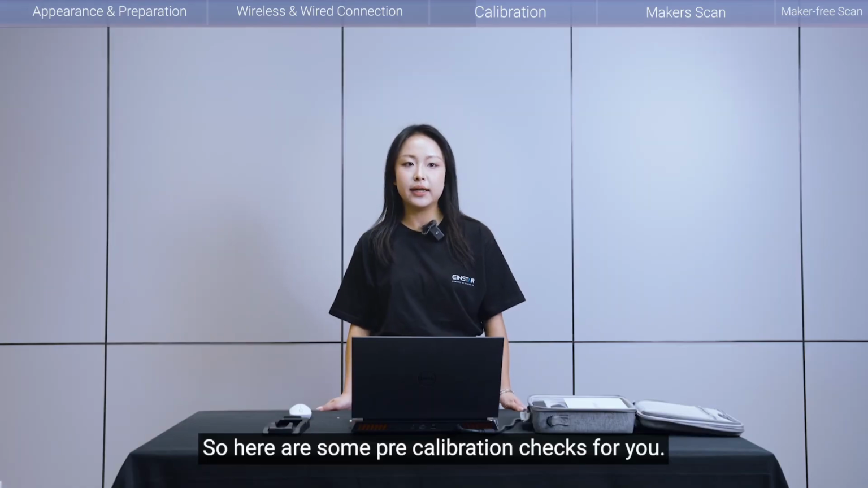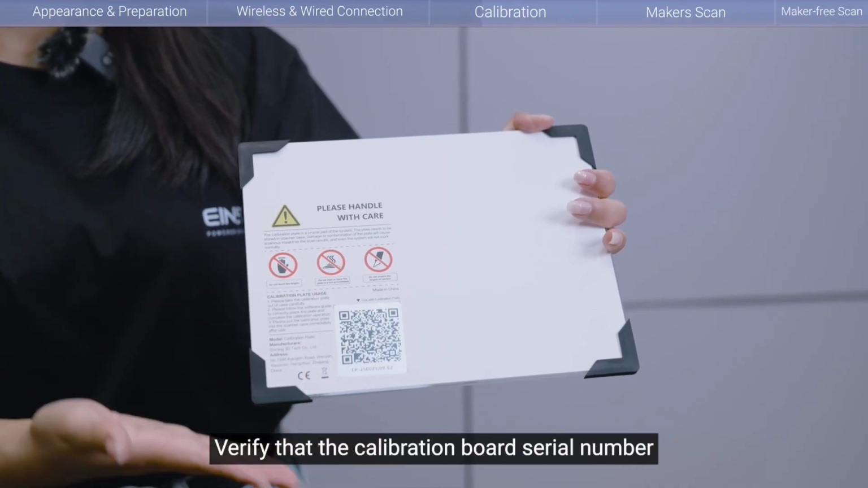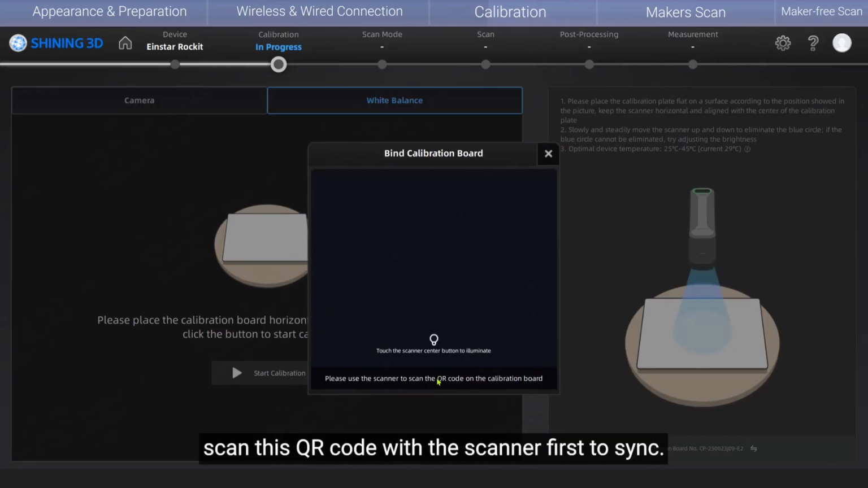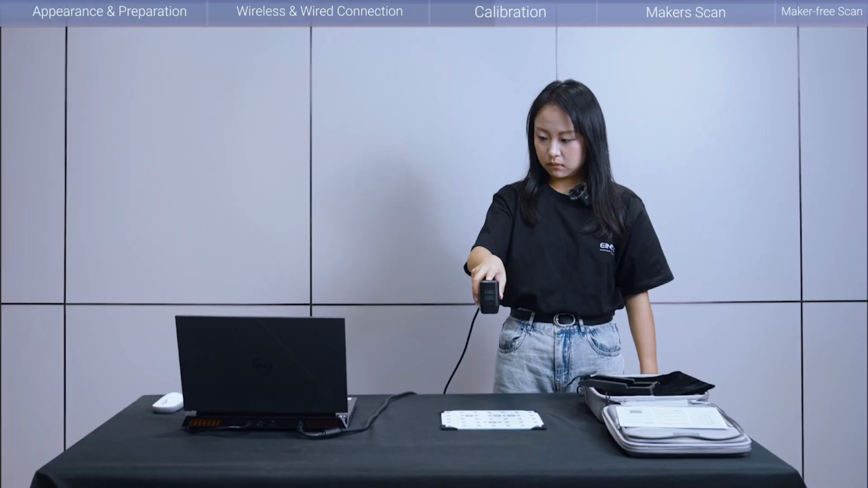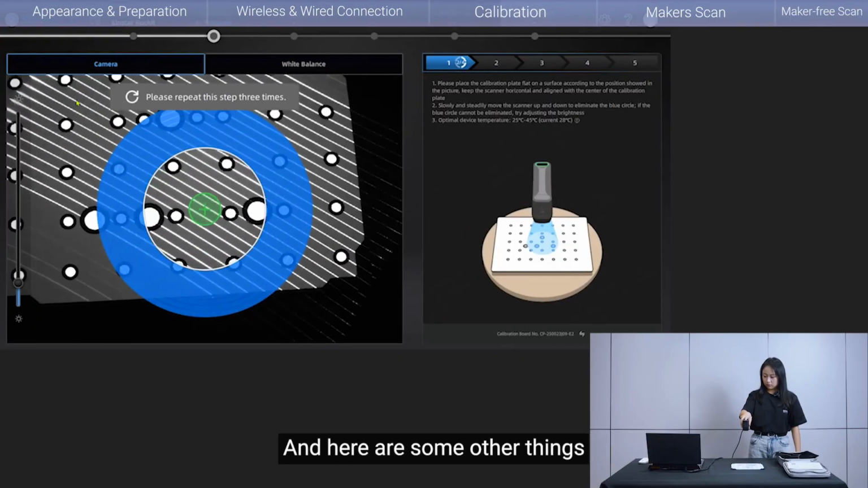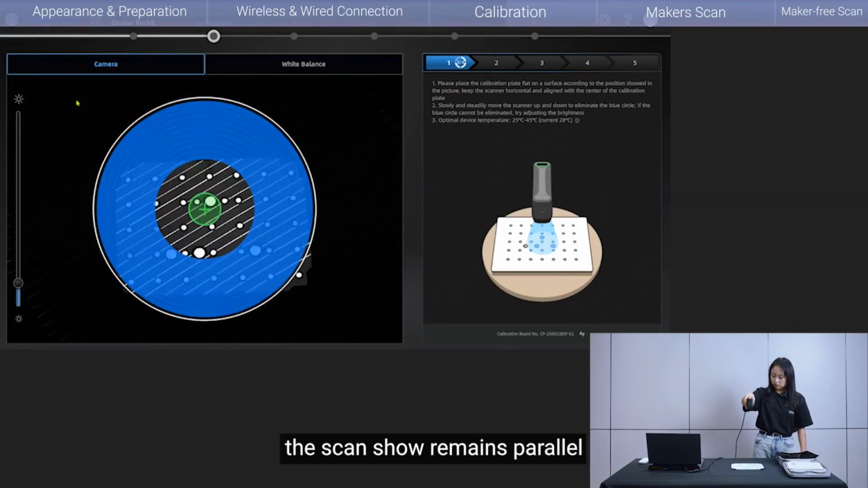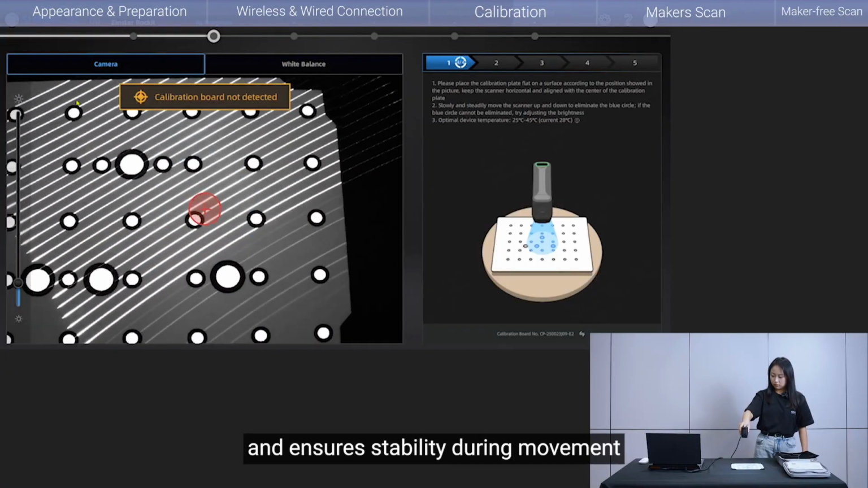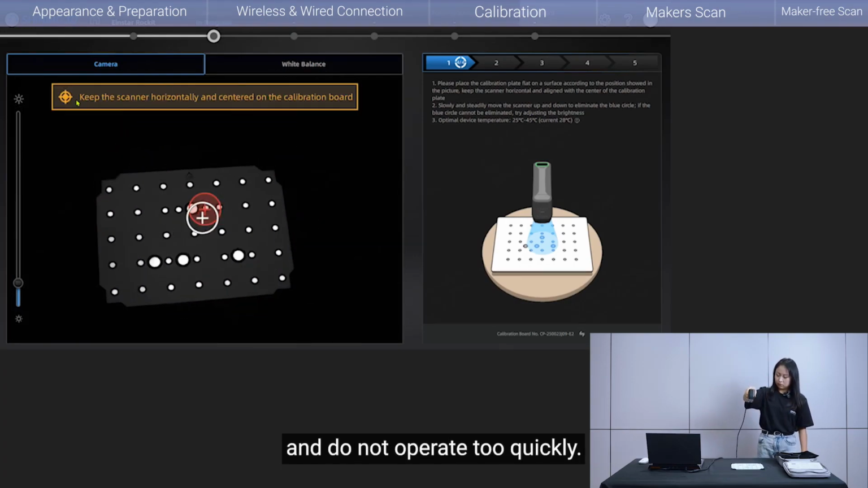So here are some pre-calibration checks for you. Verify that the calibration board's serial number matches the on-screen display. If using a new board, scan its QR code with the scanner first to sync. When calibrating, simply follow the page animation instructions, and here are some other things we want you to pay attention to. First of all, the scanner should remain parallel to the plane where the calibration board is located, and ensure stability during movement, and do not operate too quickly.